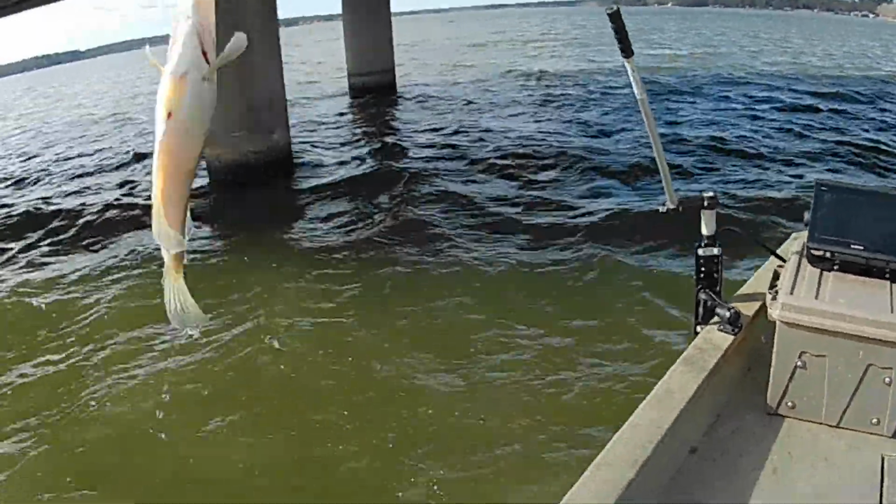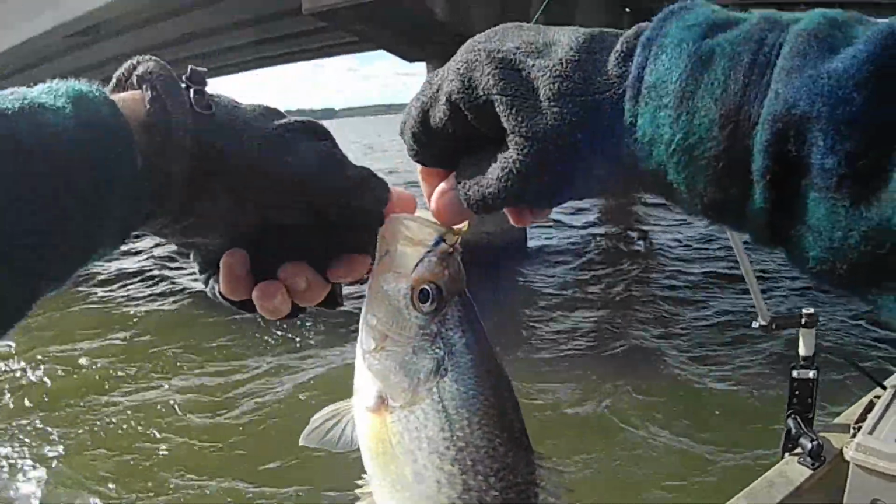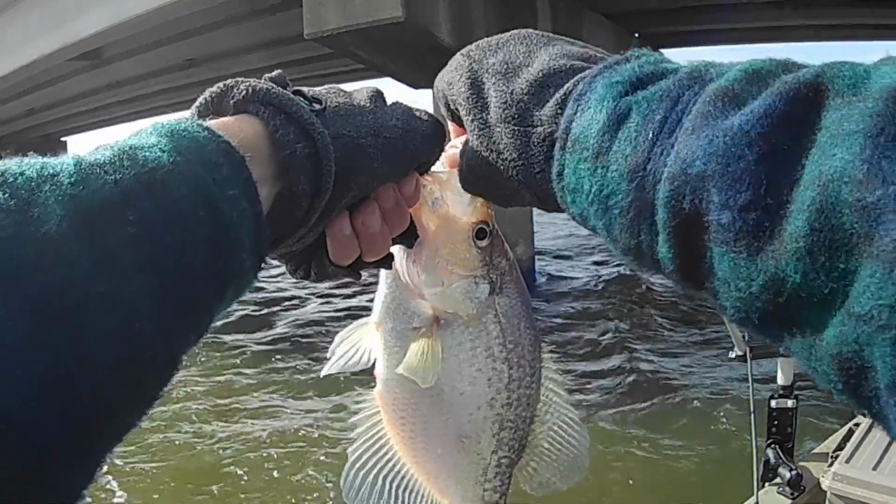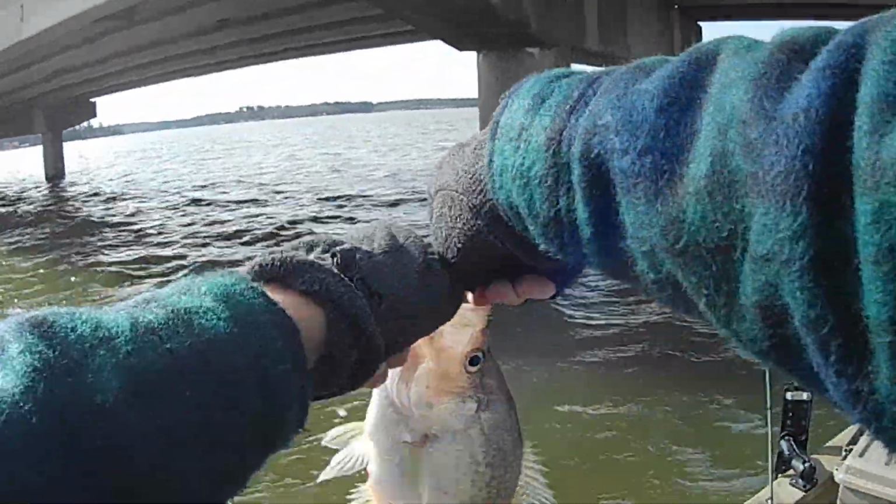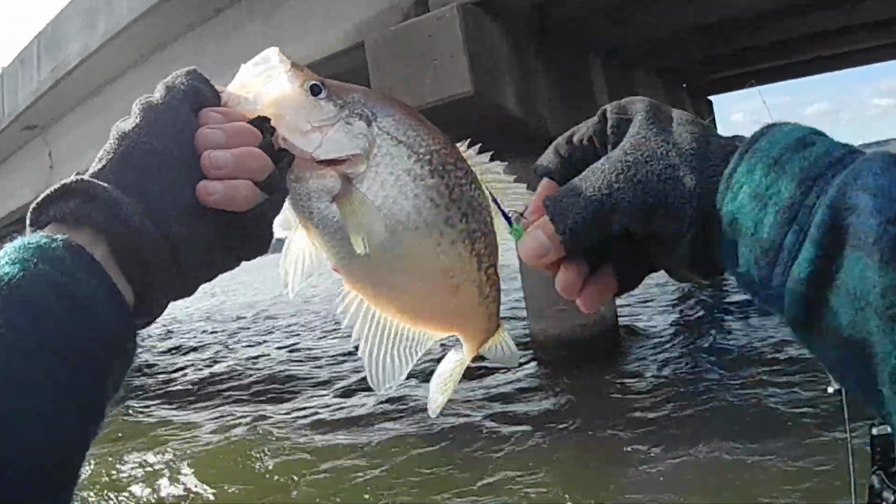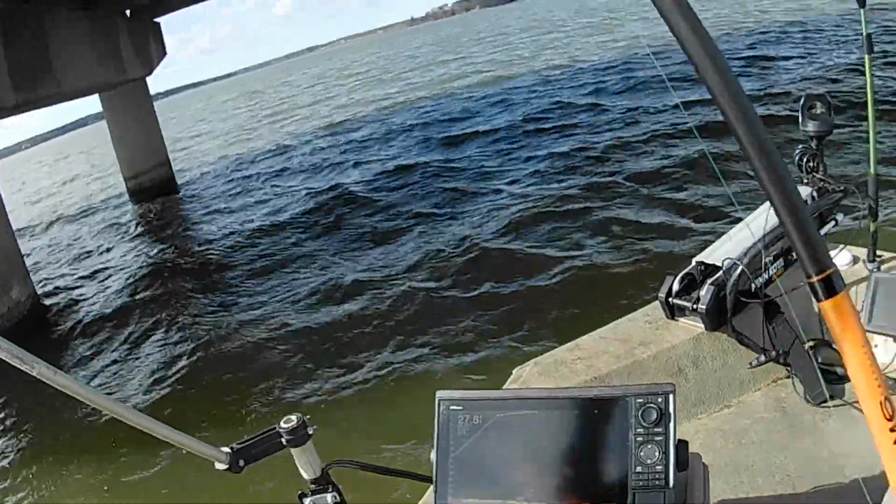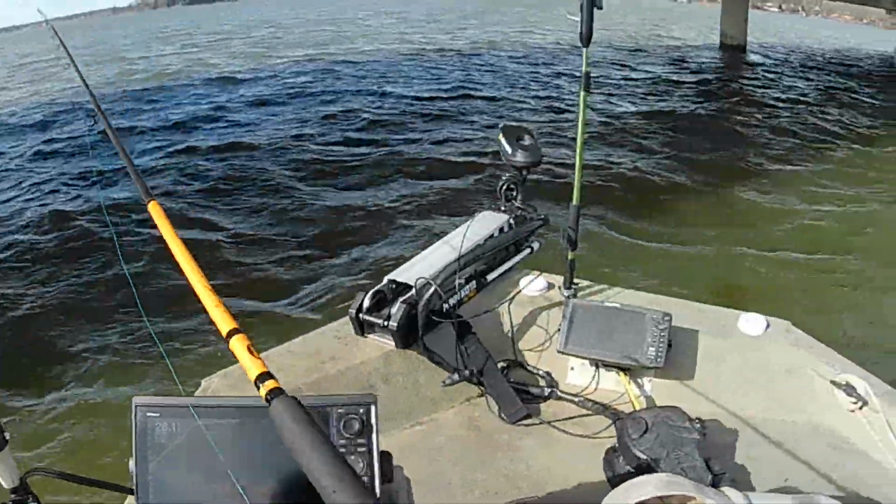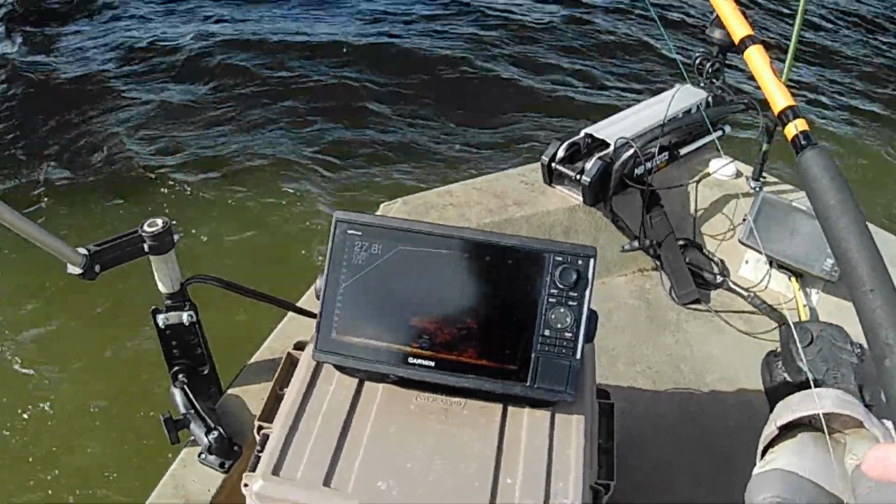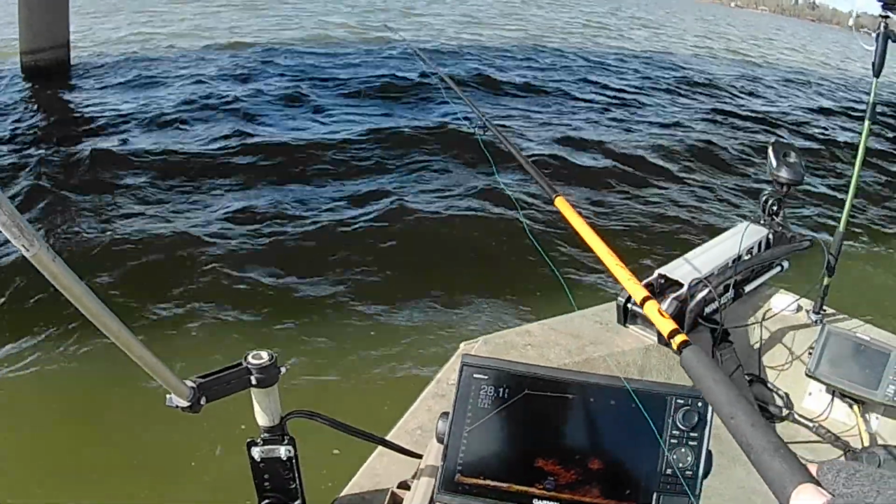Looky there, that's a nice one. Yes, sir. That is a nice one there. There's that little old blue and chartreuse. Man, I tell you what, golly, that thing is loaded with fish. Let's see here. Oh boy, something ran out of there. Looked like a largemouth, I bet you.